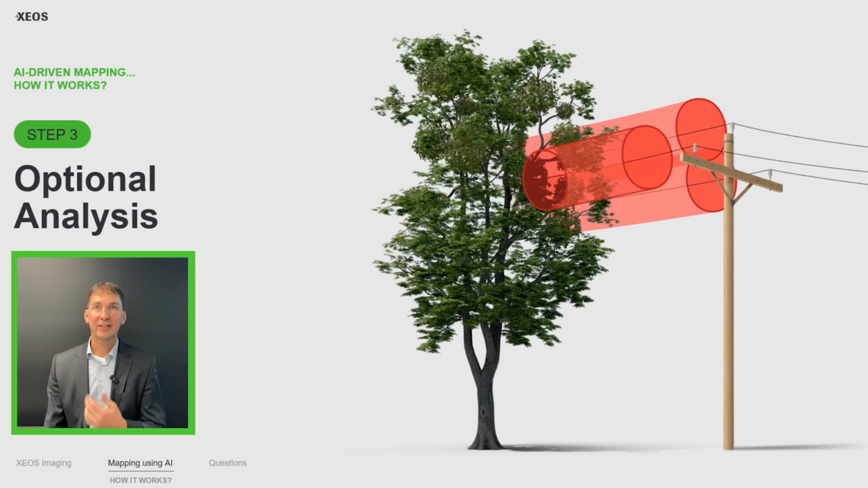As a third step, we can do optional analysis. For example, if we have mapped all the power line wires, we can also know exactly where the vegetation is.